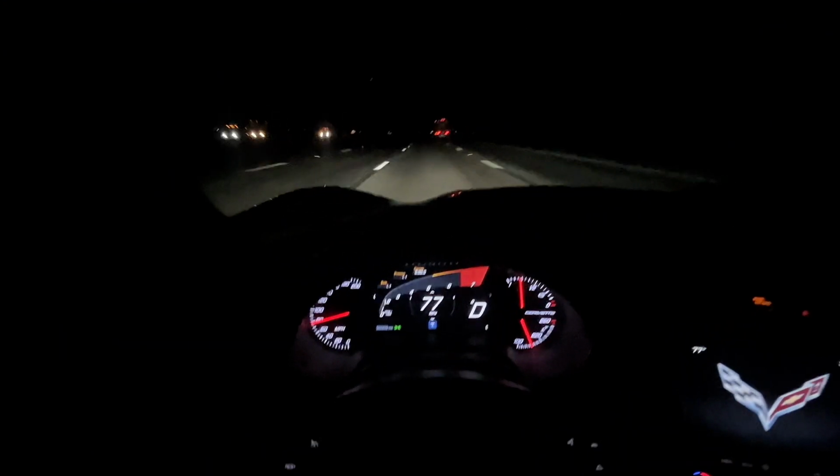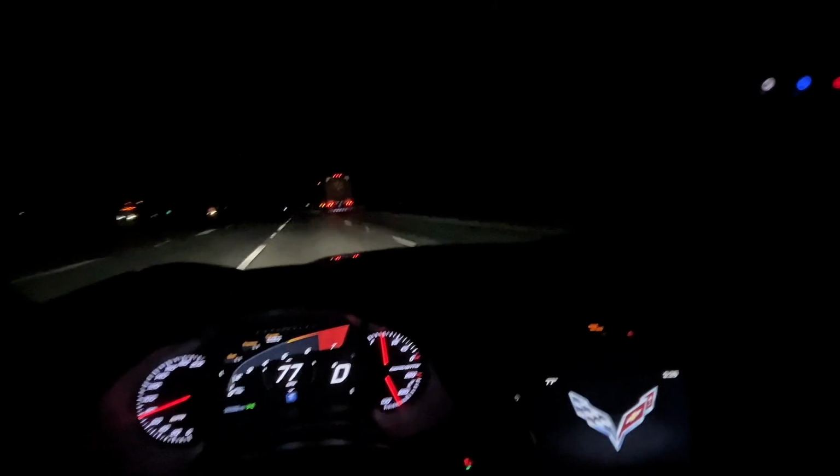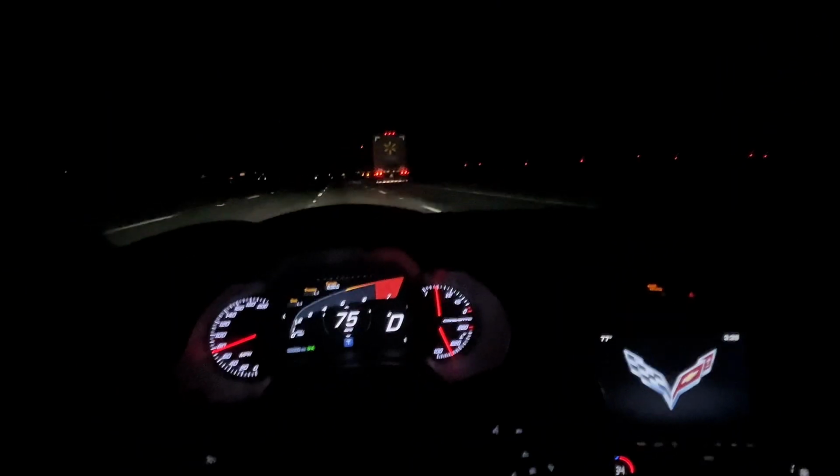One thing I love about 3 a.m. drives, man, the roads are dead. I would be chilling in the fast lane right now, but I'm kind of scared of this. You see ambers in their headlights. I don't know if it's a cop or just a regular Explorer.